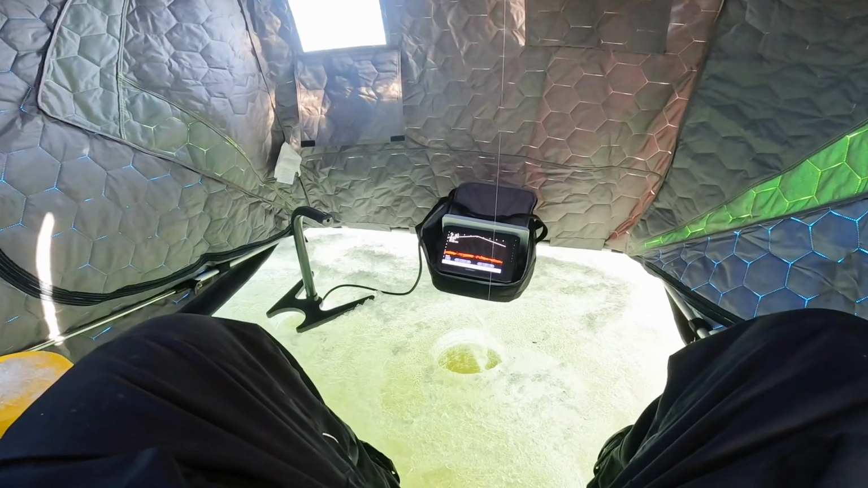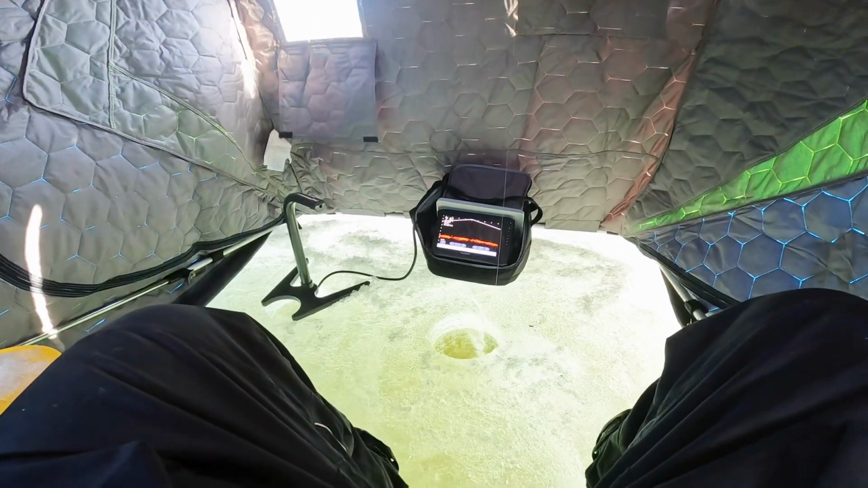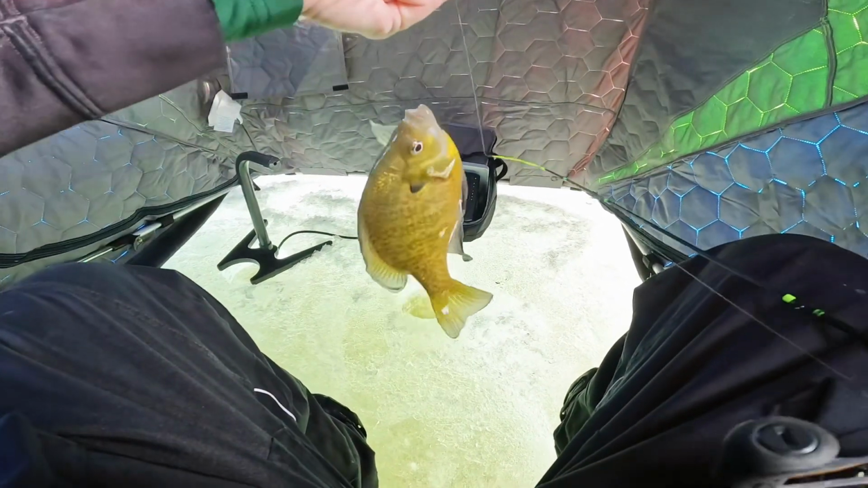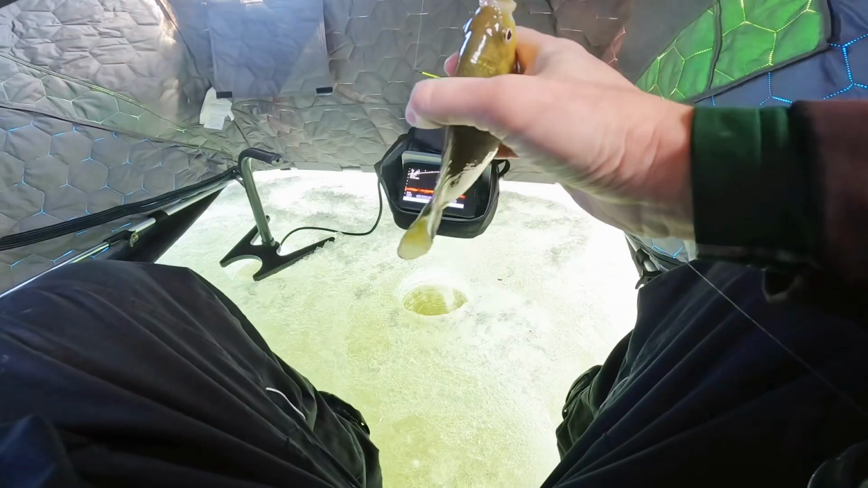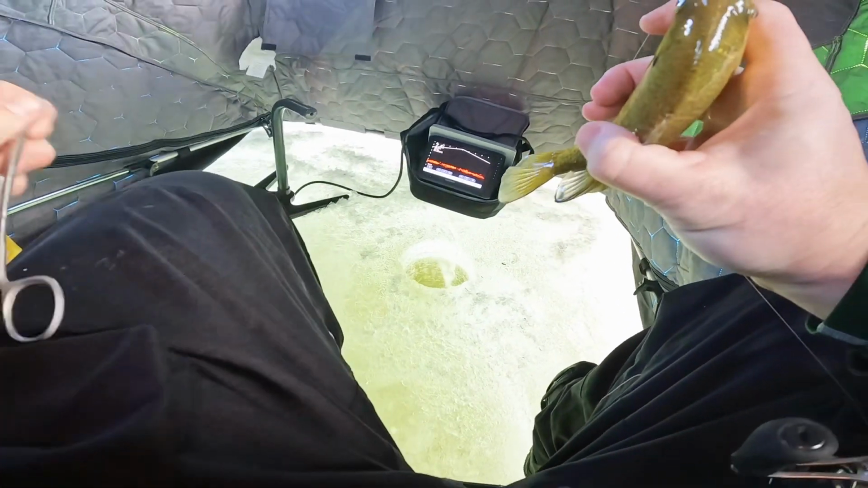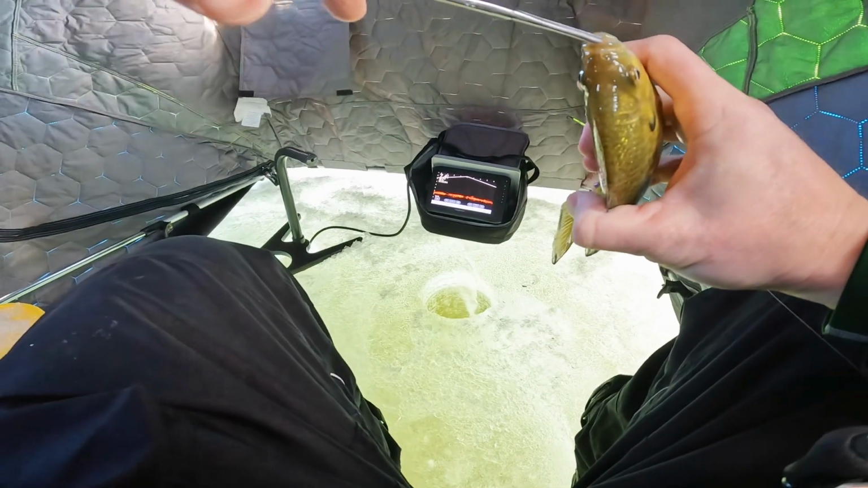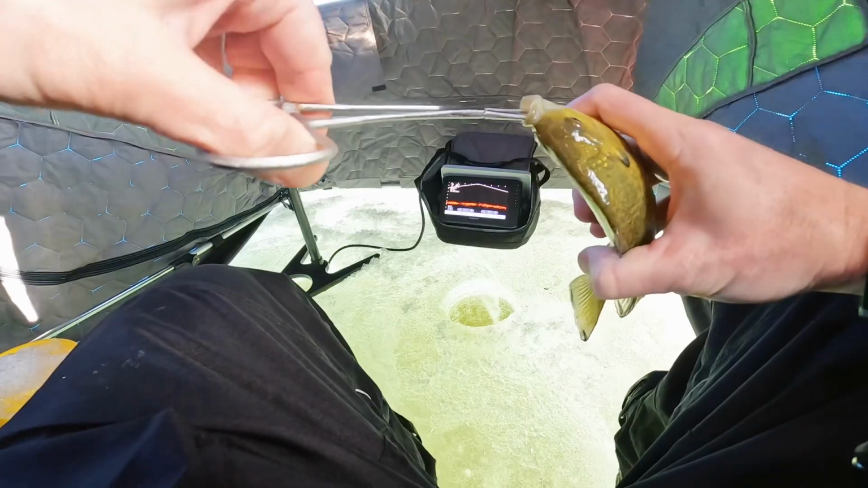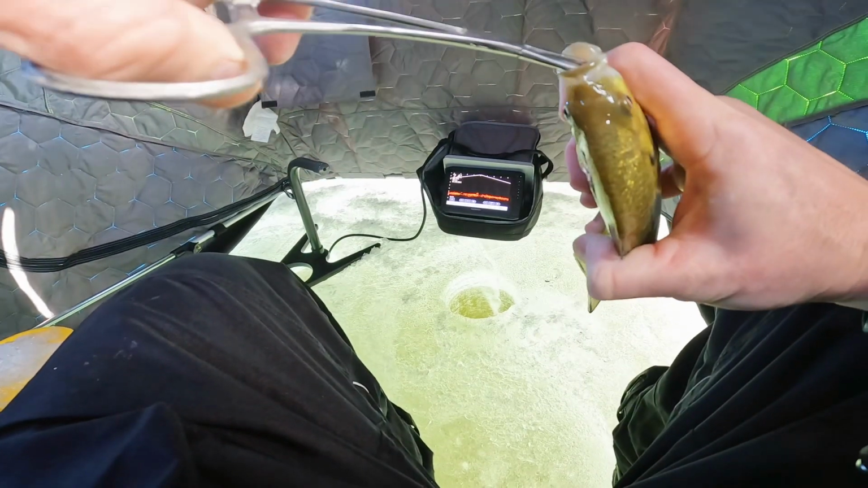Okay. That's not a bad one. Not as big as some of the rest. Again, absolutely smoked it though. Starting to get pretty windy out.